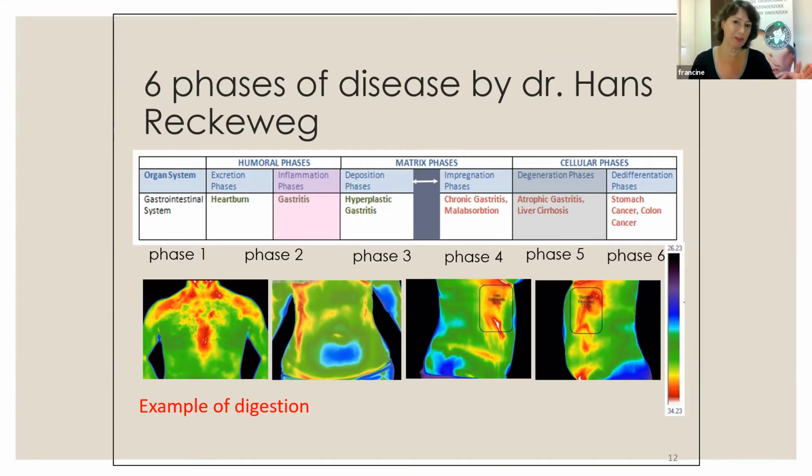If we have the 6 phases of disease, the first phase is some muscle ache or a cough, whatever, it will pass and get back to normal. But if you have an inflammation going on, or if you have diarrhea, that's the second phase. But